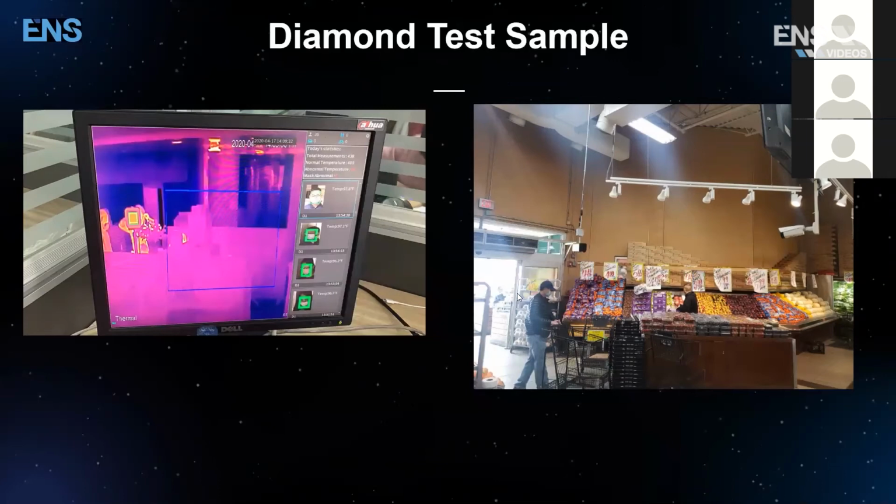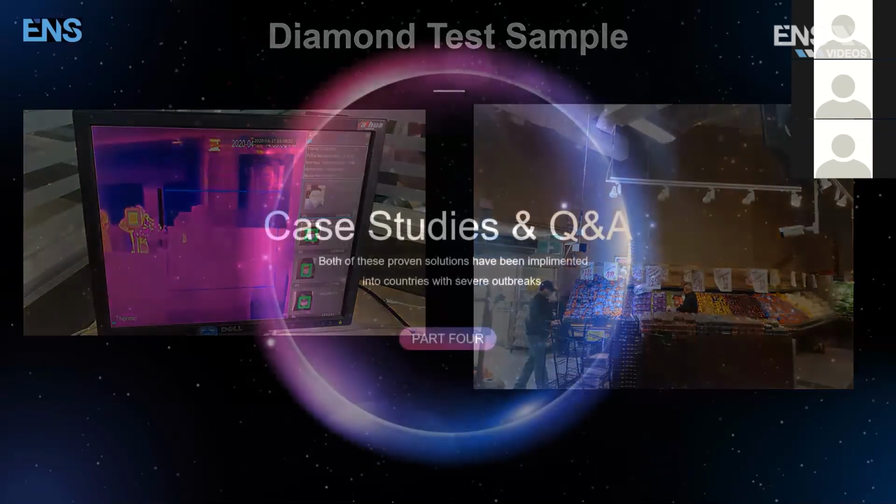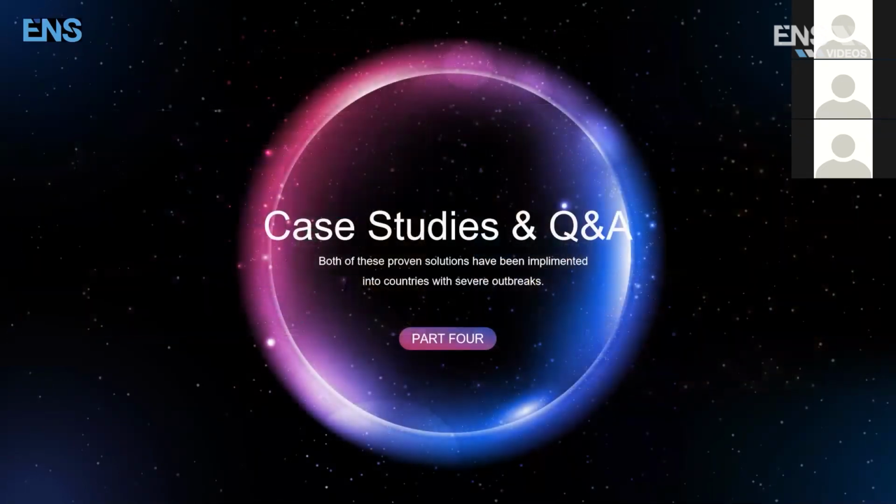All right, guys? So this is some samples, not only from the local display, but also one of the many, many projects that we worked on. I just want to show you a more common one, which is supermarket grocery chain stores; you can imagine if there's one, there's probably a lot more. Okay, so we're gonna dive deeper now into some case studies and we're gonna jump into Q&A.